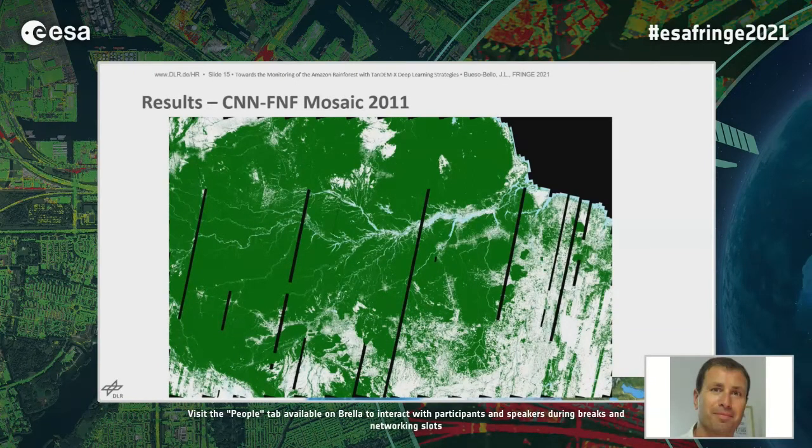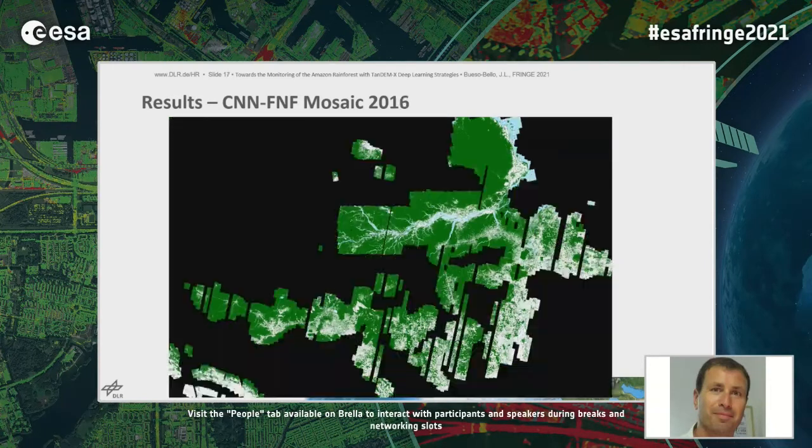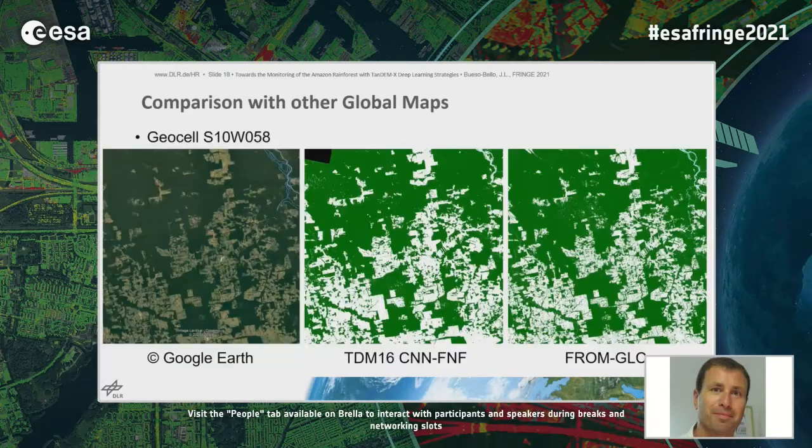three different mosaics. One for 2011. Next slide, please. One for 2013. Next slide, please. And one for 2016, where we see that this is not really a global coverage, but the Amazonas was well covered, especially the regions where we have deforestation. We compare our map with the one from GLC, which has a 10 by 10 meter resolution. It is based on Landsat imagery up to 2015 and was updated with Sentinel-2 in 2017. And we compare the TanDEM-X mosaics of 2013 and 2016.